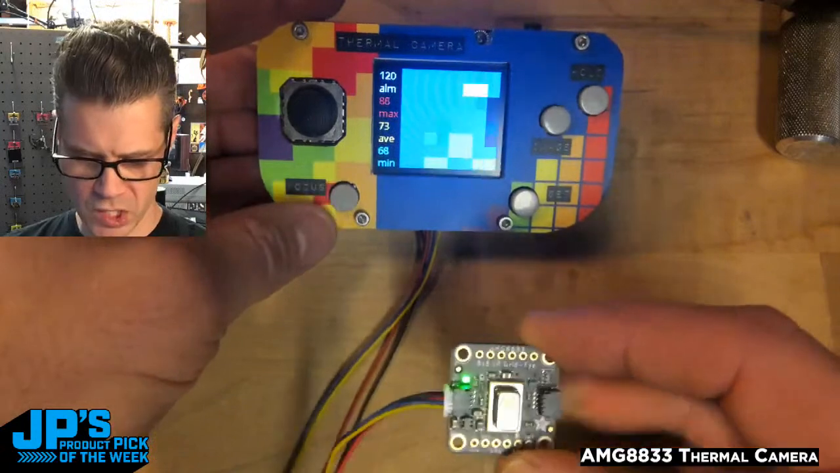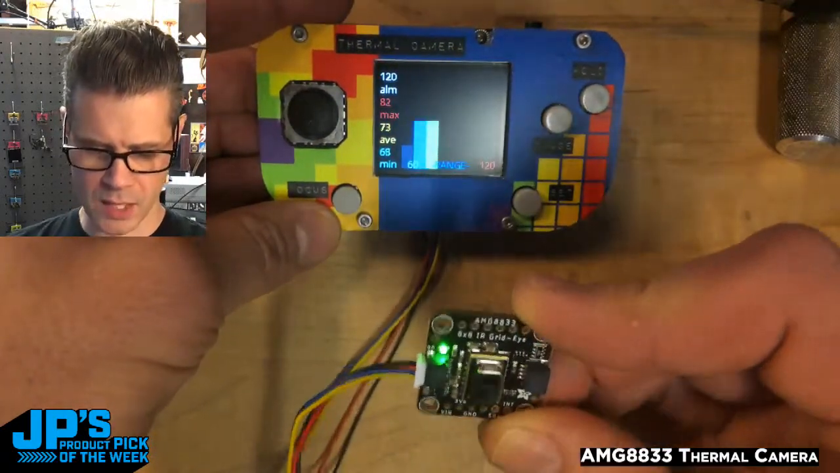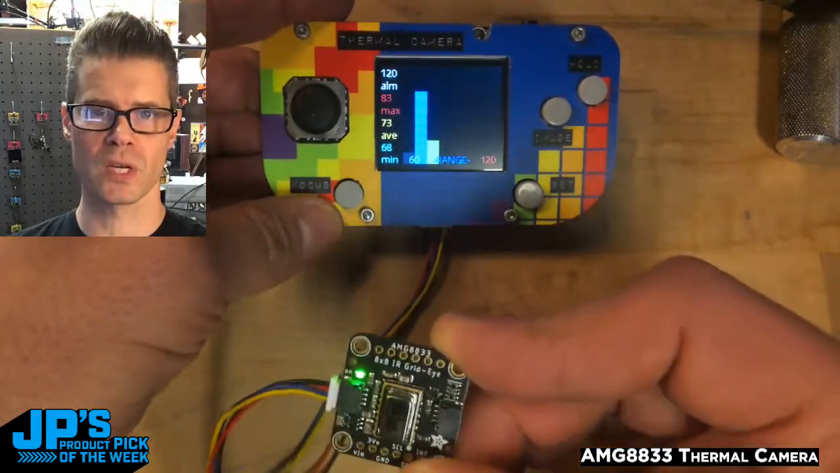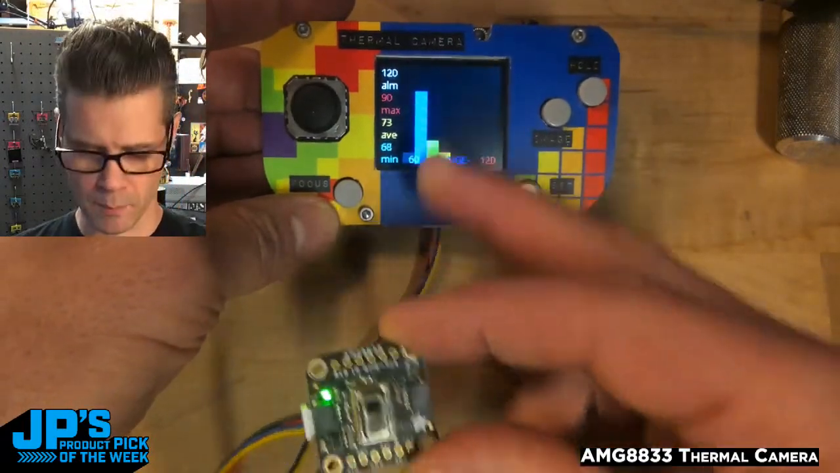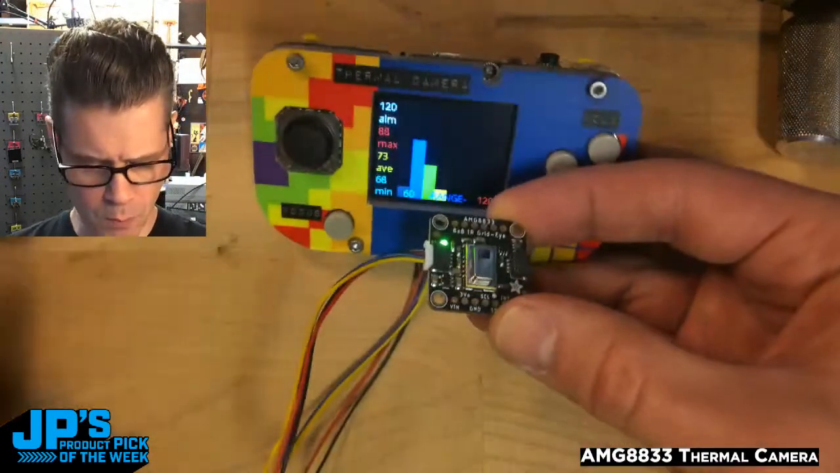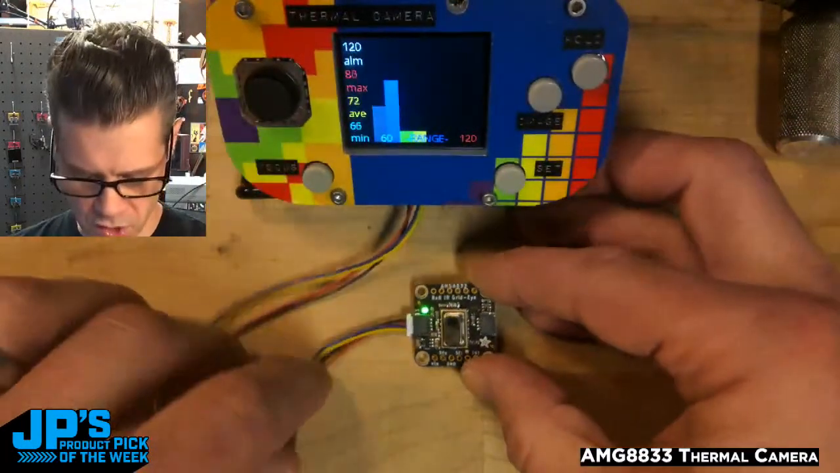And this also has a histogram. So if we switch over from image to histogram, we get these sort of graphing values of where we're seeing more of the screen fill up with a temperature. So a small section of the screen would not create as big a bar as most of the rest of the screen being filled or the camera sensors being filled. So super cool couple of implementations there of projects using this great little sensor.